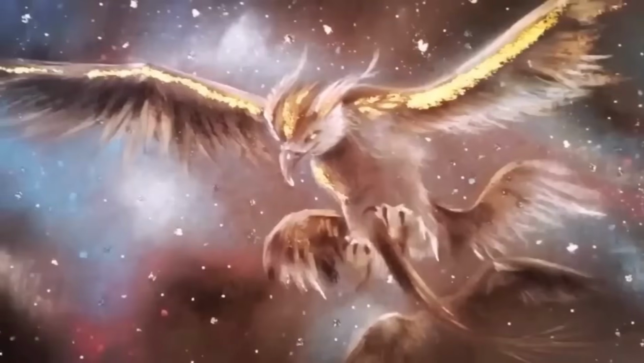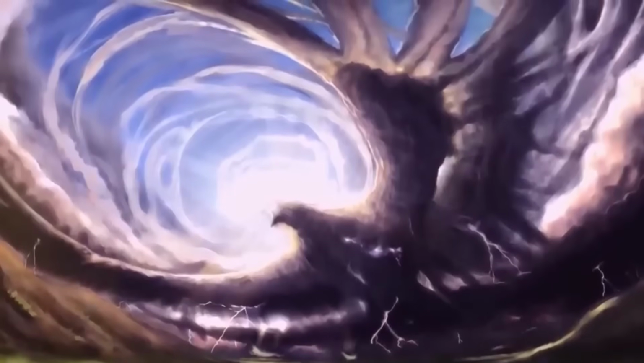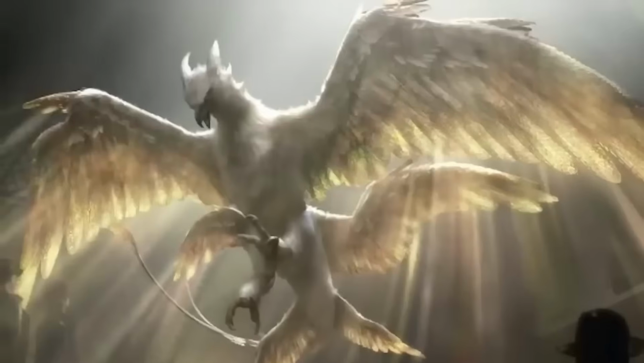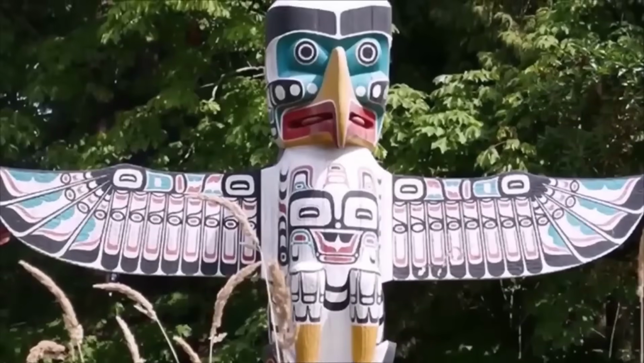The bird is named after the thunder sound that is said to be produced by the flapping of its massive wings. According to legend, the Thunderbird is a powerful and majestic creature that has the ability to summon thunder and lightning with its wings. It is also believed to have healing powers and is revered as a spiritual symbol by many Native American tribes. But the truth turned out to be even stranger than anyone could have imagined.